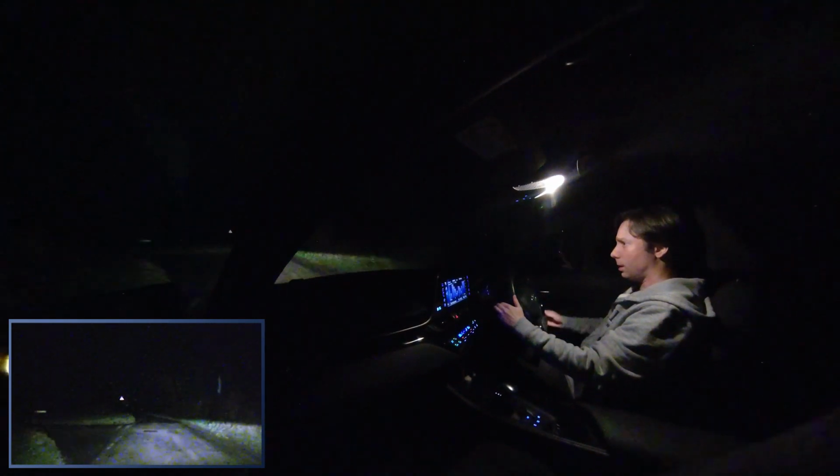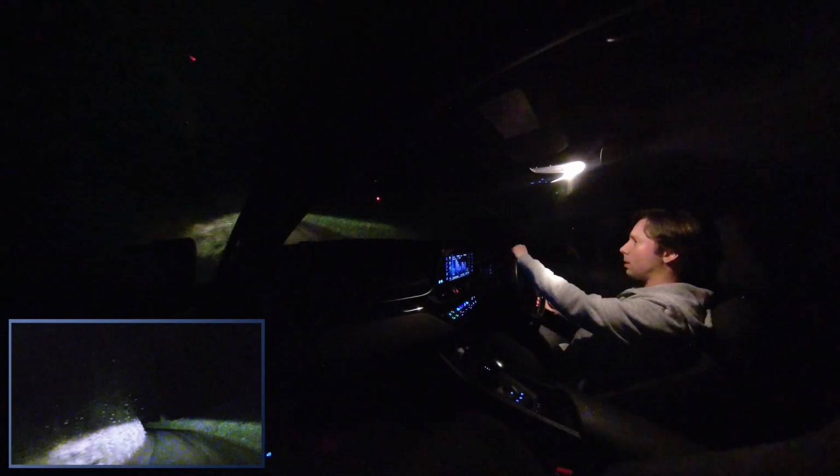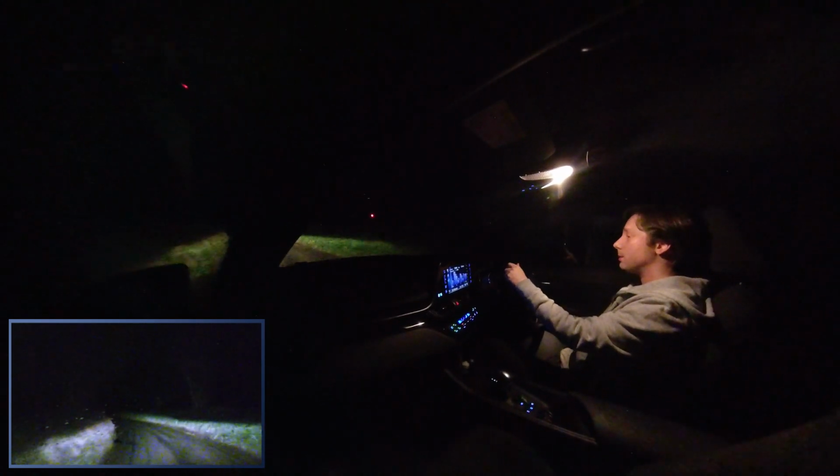All right. Let's go left. I have literally no idea where this goes. We could be driving down a murder road. It's fun, isn't it? It's a way to spend an evening.